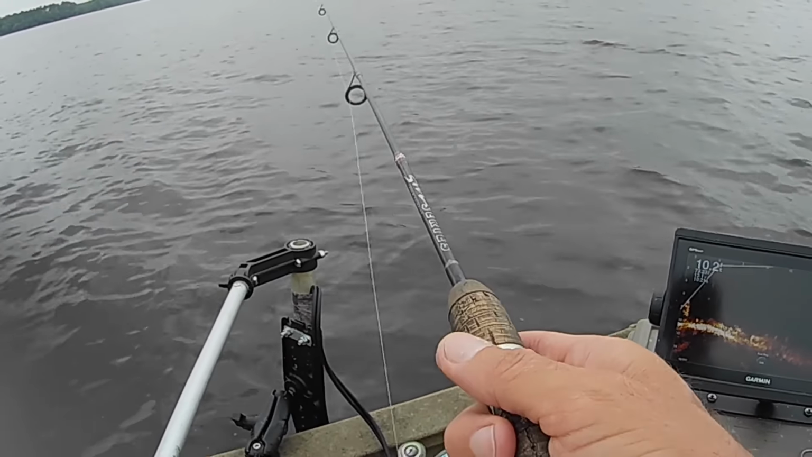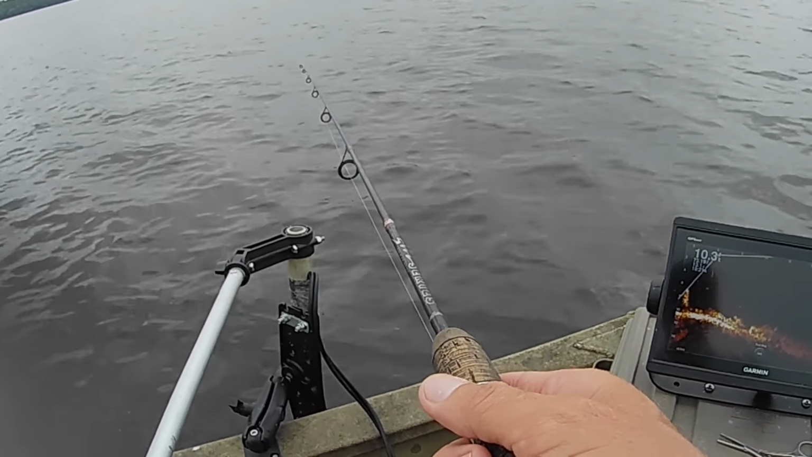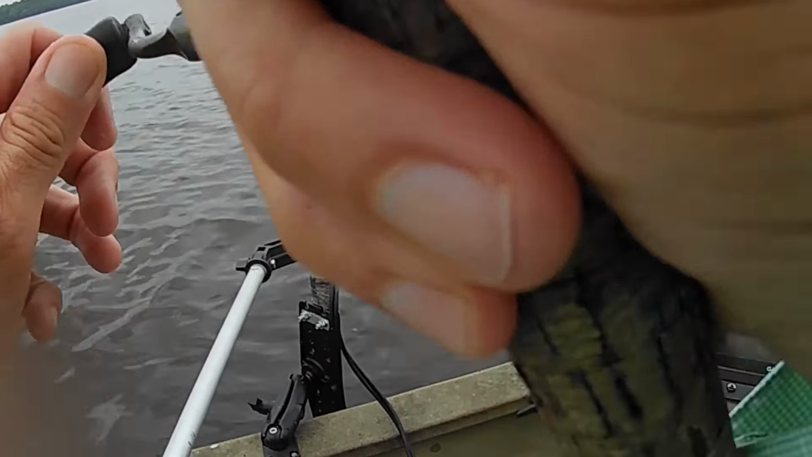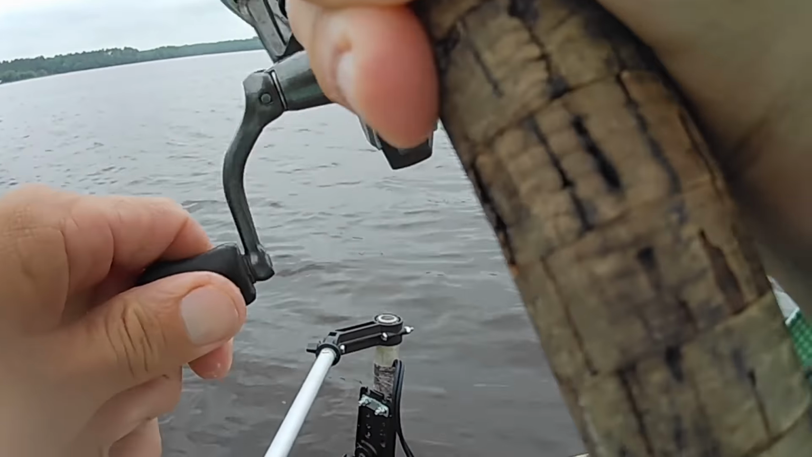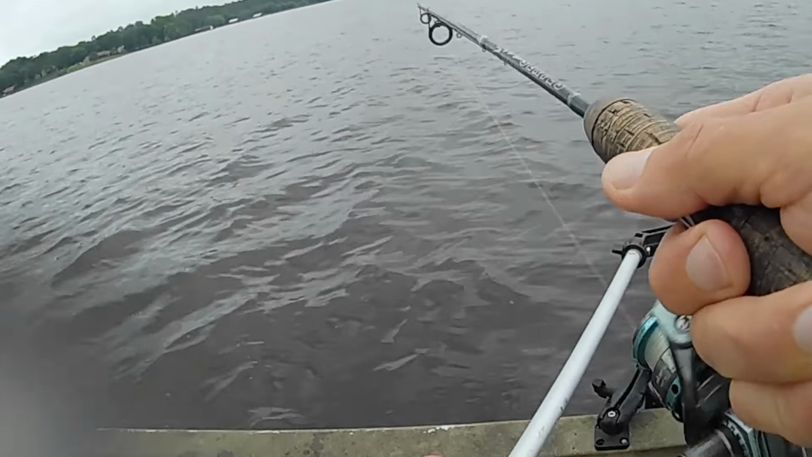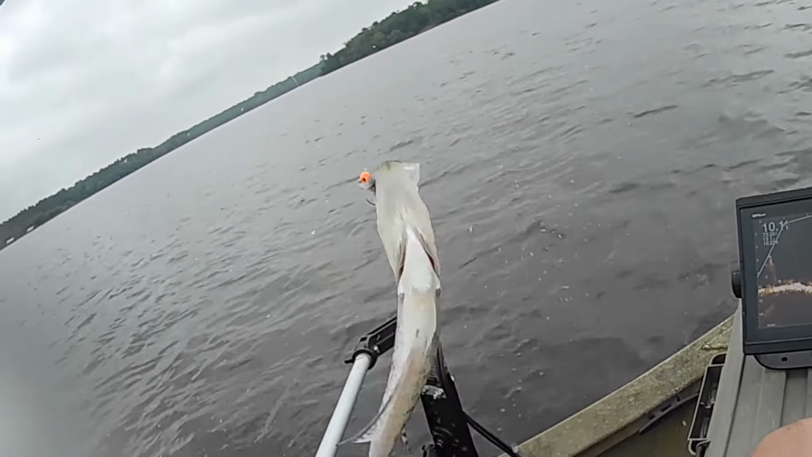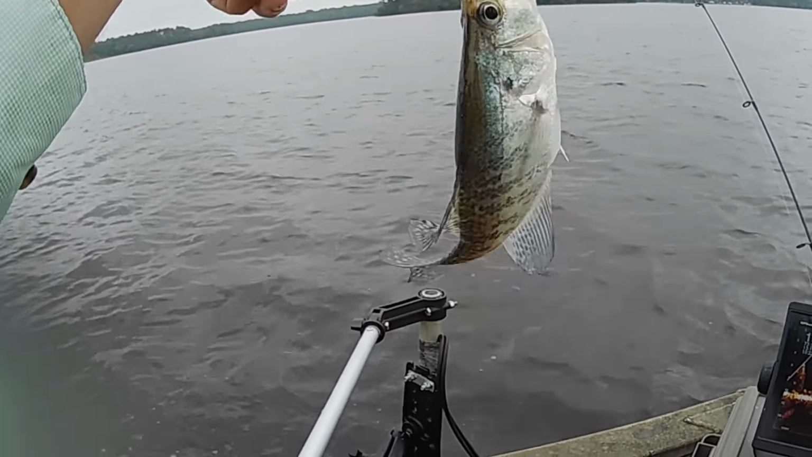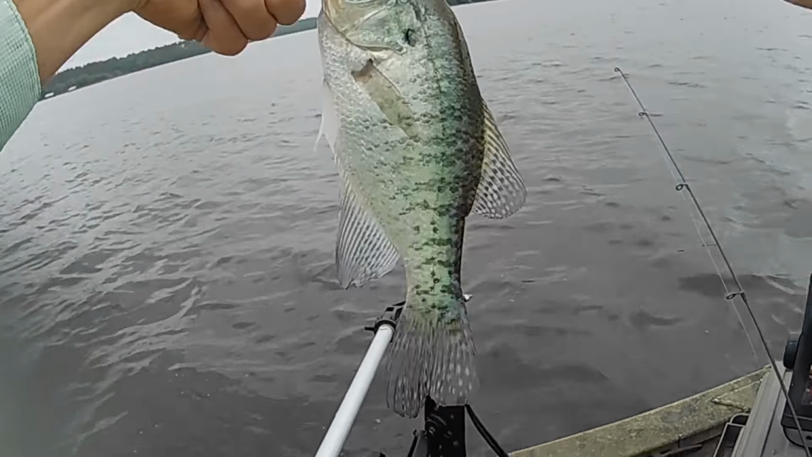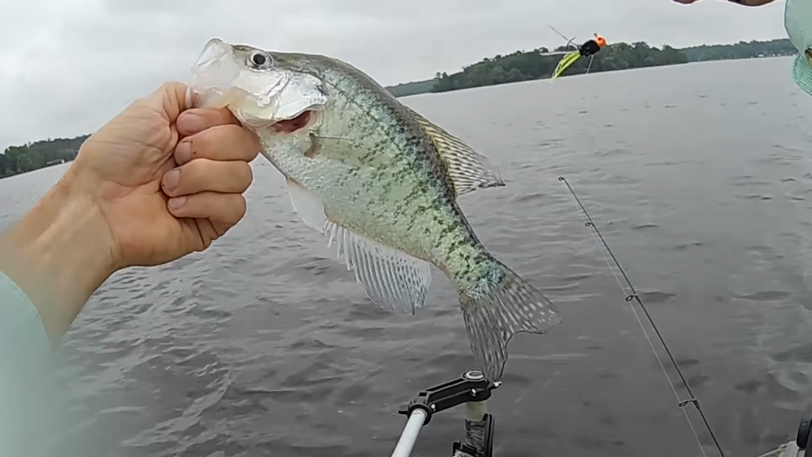All I'm doing, like I say, is just casting that jig out there. I'm just trying to swim it. There's one right there. Dadgummit, that's another good one. Just trying to swim it over that cover. Another good keeper right there. Try to swim it over the cover. Sometimes I'll bounce it off the bottom.